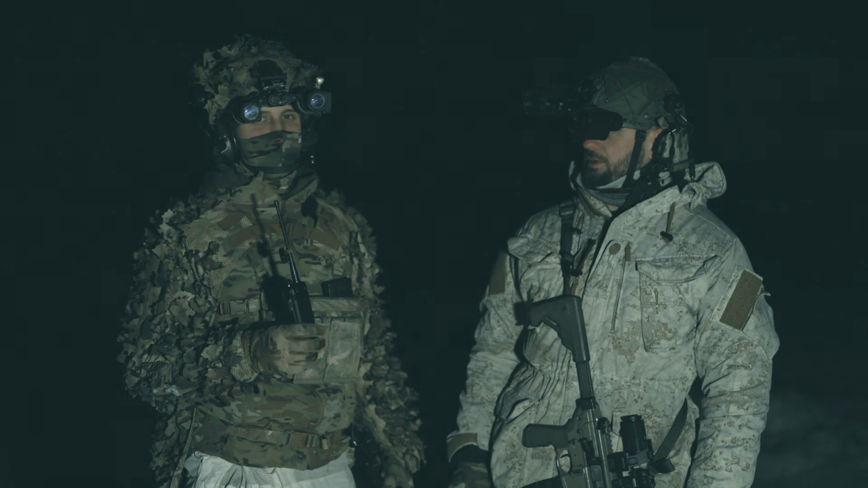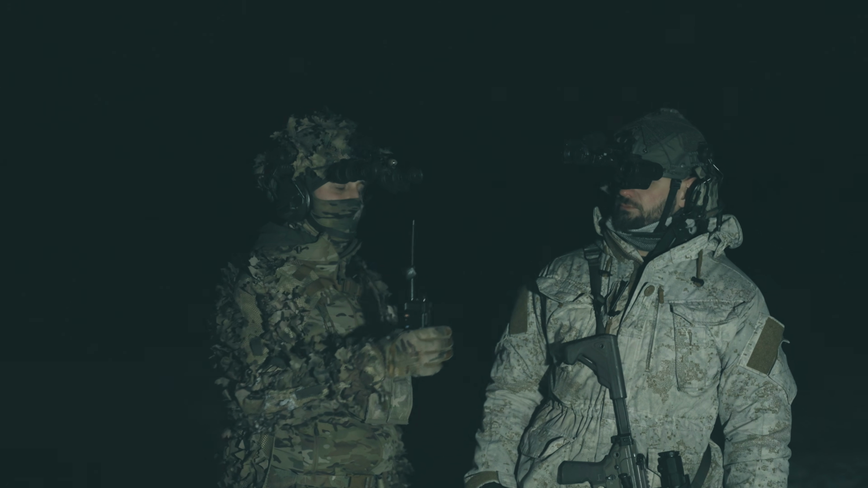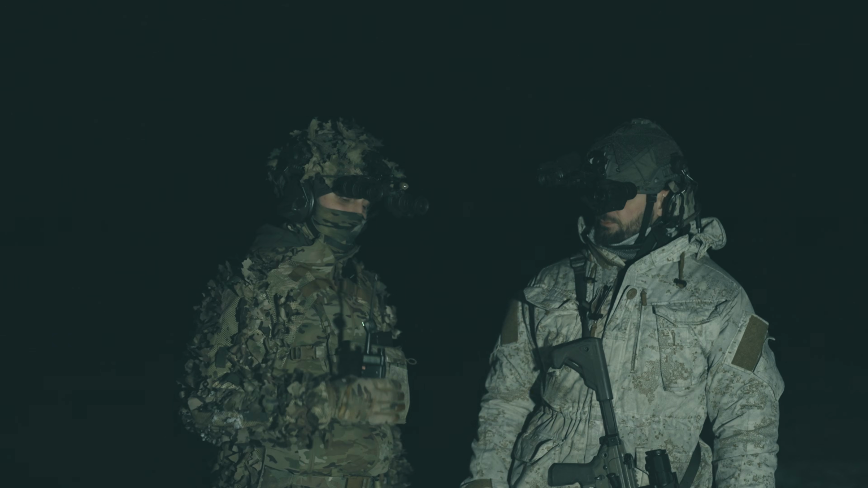I was observing in the dangerous direction and I couldn't see a lot into the dark. Where you lased me, I didn't see anything. It was like a wall of darkness basically. And I think I had a pretty decent position. I wasn't at the edge of the forest. I was 5 to 10 meters back from the tree line.